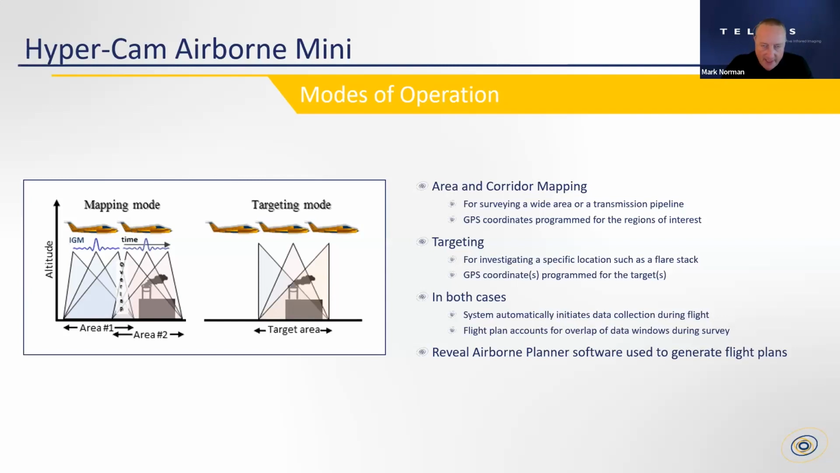And as you're flying over it, the device, based on GPS, will collect data along that pipeline. Or you can do an area where you specify a region, and then maybe as you fly back and forth and zigzag over that area, you collect data throughout the mission.